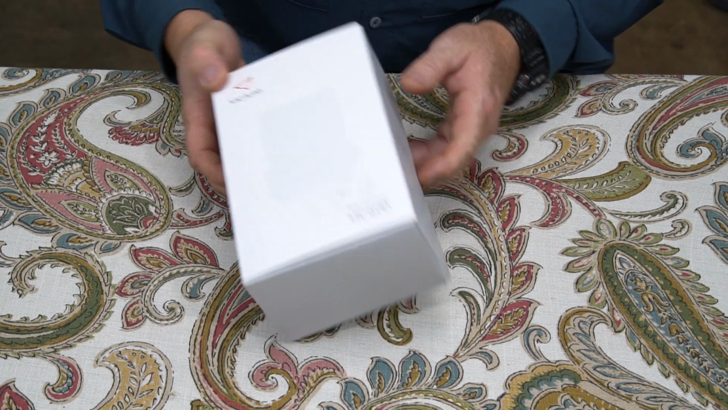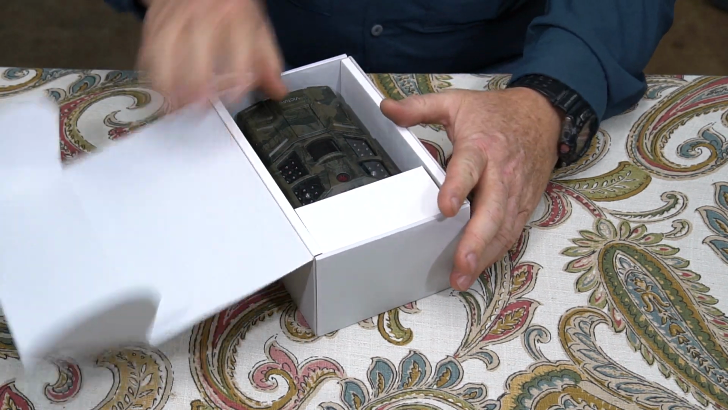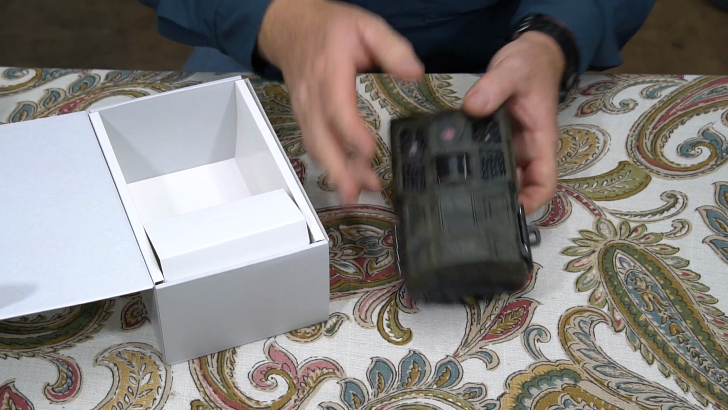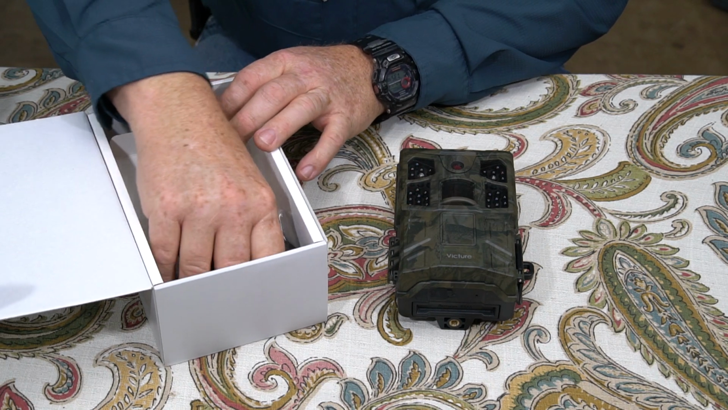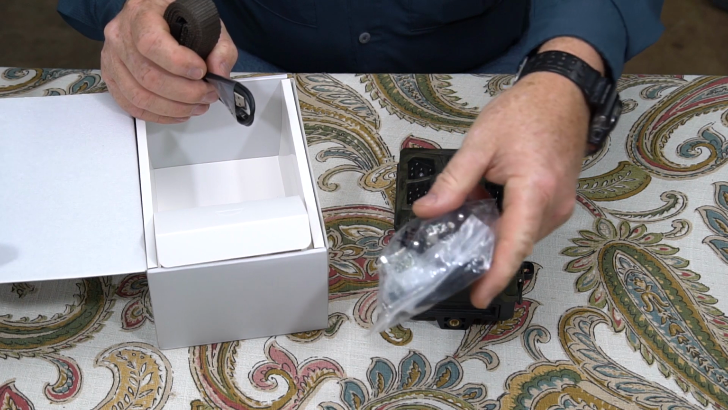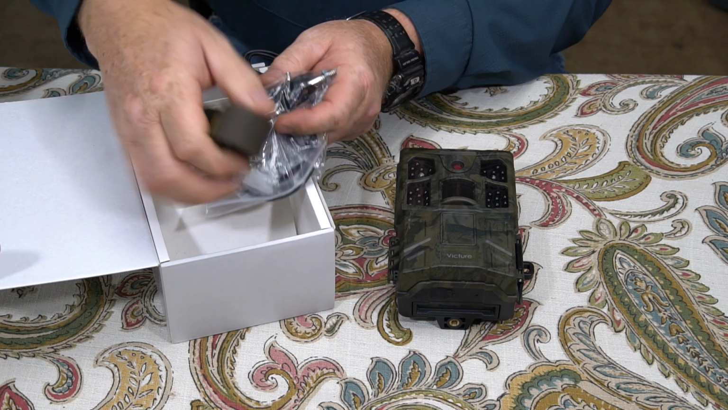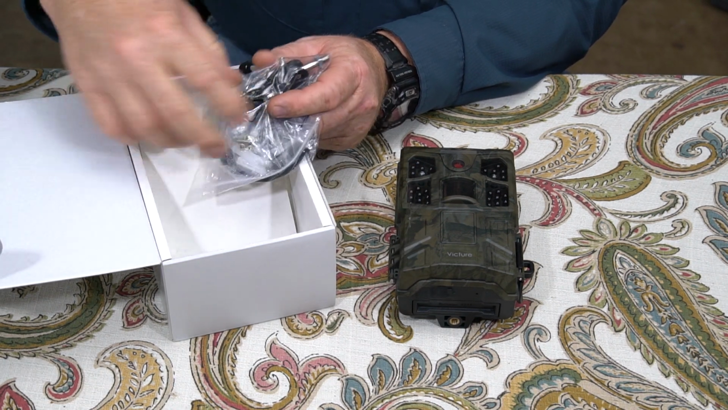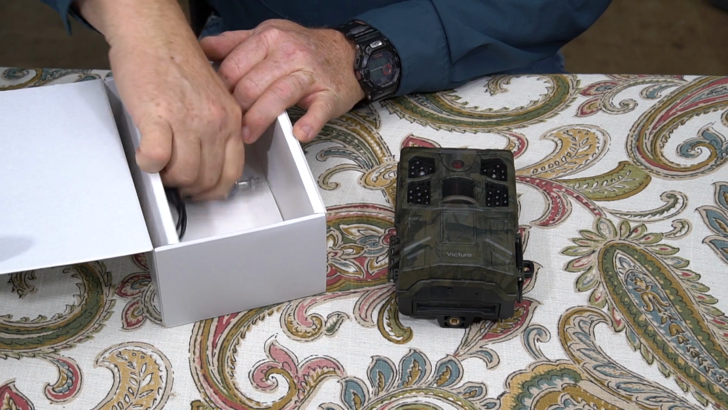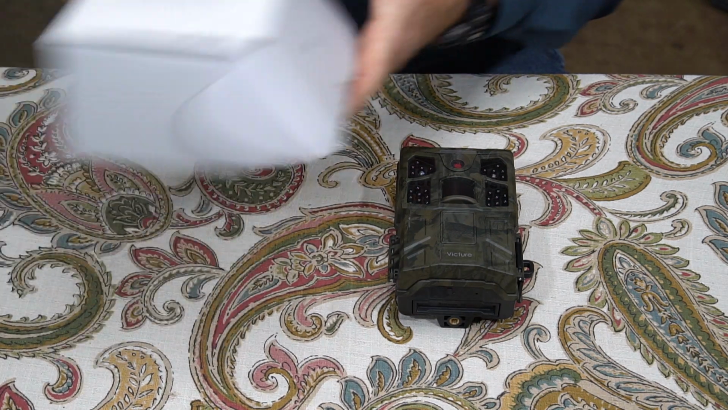Alright guys, so let's just start by busting it out of the box. Now I've already had this unit out in the field. I just brought it in from the field, but put it back in the box to show you the box, and then it comes in. Alright, so there's the unit, and it comes with your standard features, a strap, but this one comes with the wall mounting plate, which I really like because I use it to mount to trees. A lot more dependable and flexible than the actual strap here. Okay, so it has a data cord also with it, which I never use because I always just pull the cards out.